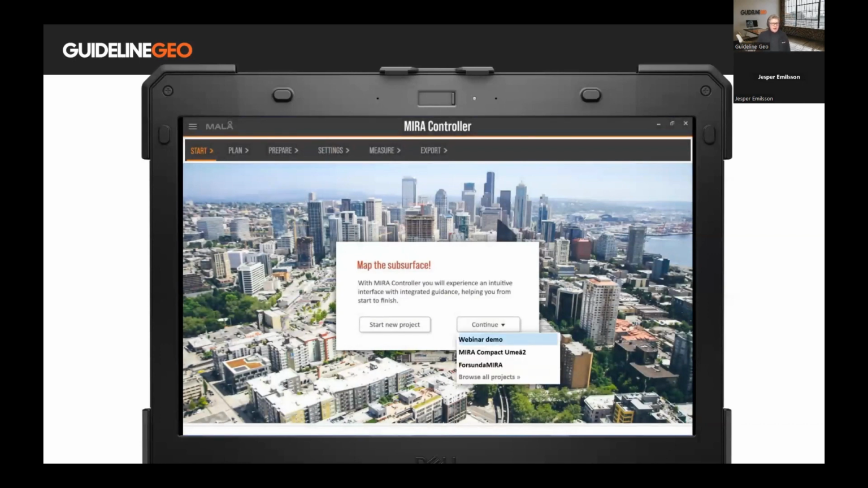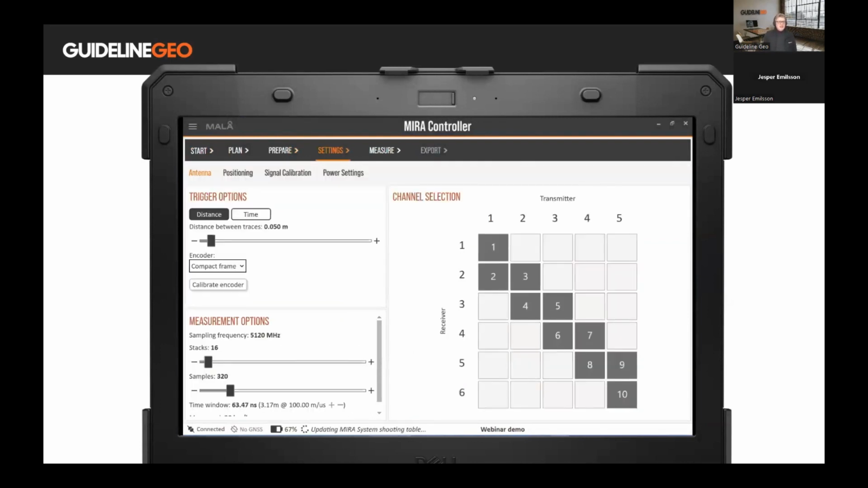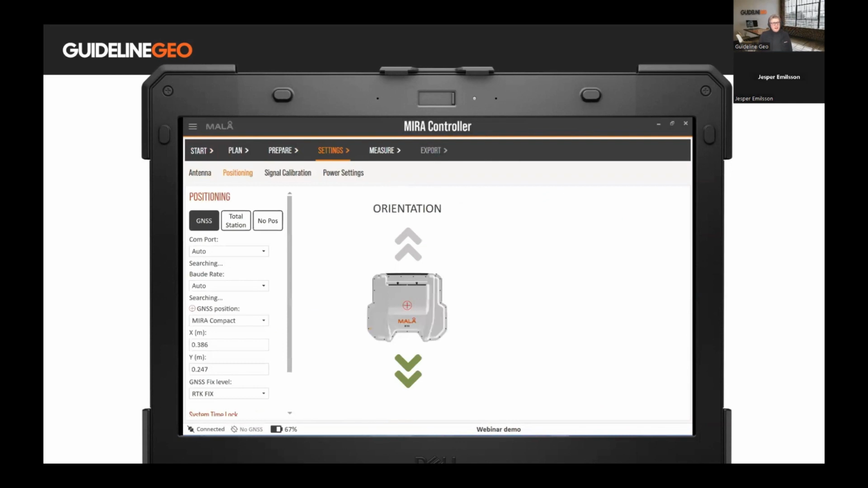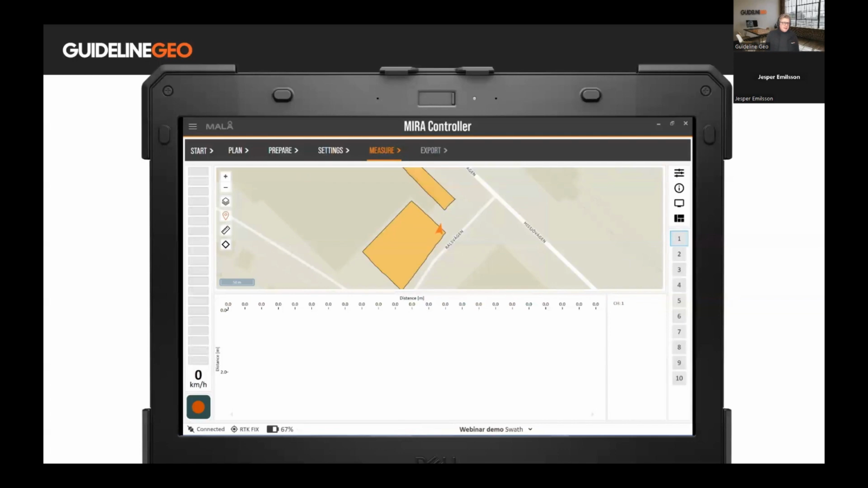So now we are outside with the instrument. I have already created my project. So we are brought directly into that. I can go directly to the settings to just verify that everything looks as I suspect. We can make sure that the positioning device is connected and responding, and that's done through the positioning tab in the settings. It will automatically search the COM ports and find the suitable baud rate. And at this point, we are ready to measure.